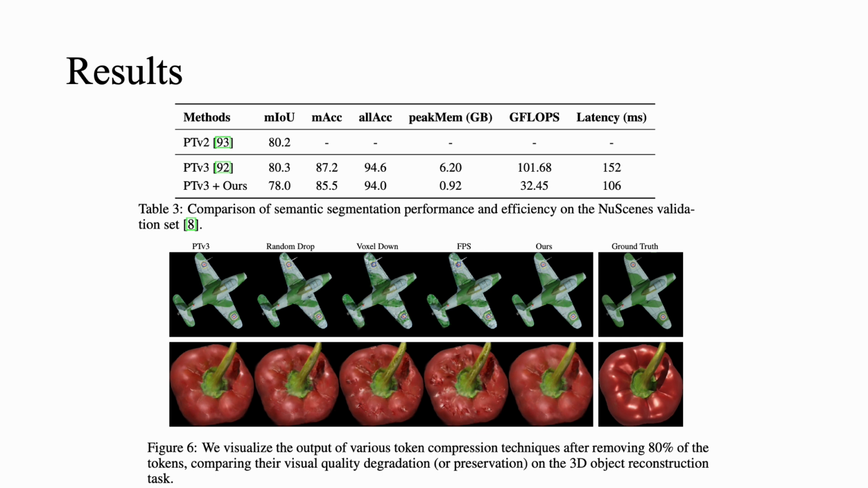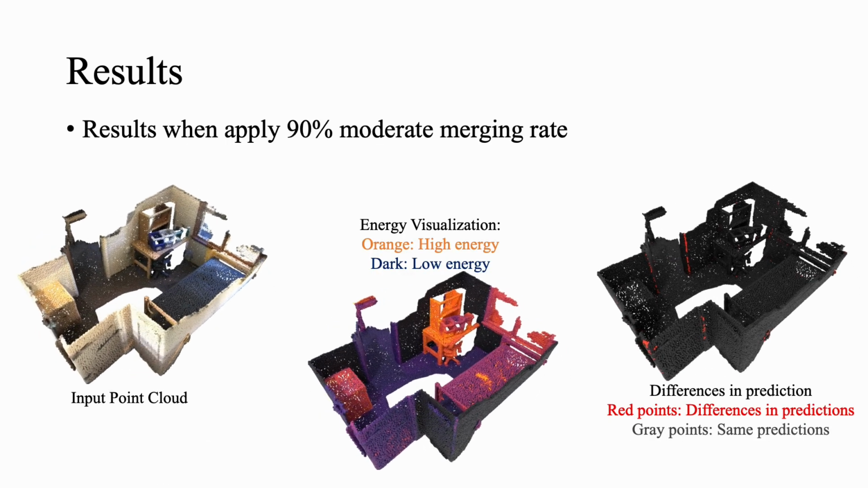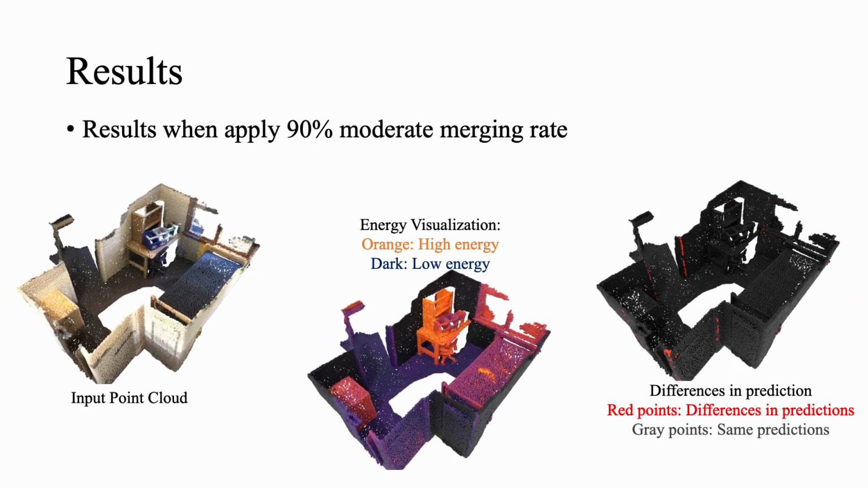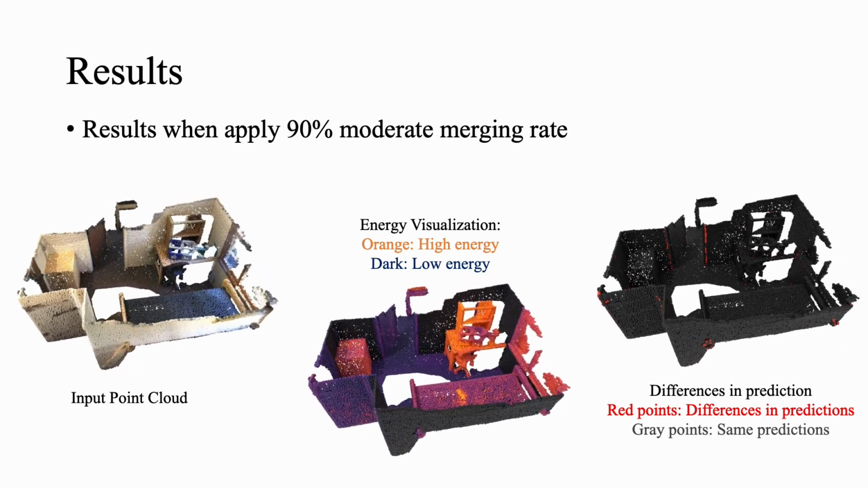We further demonstrate the effectiveness of our method and the high redundancy of 3D tokens in transformers across outdoor segmentation, object detection, and 3D reconstruction. The table shows quantitative results on the new scenes dataset, while the image illustrates qualitative results for reconstruction. Here we show the energy score visualization in the middle, and on the right, the difference between predictions with and without 90% token merging.